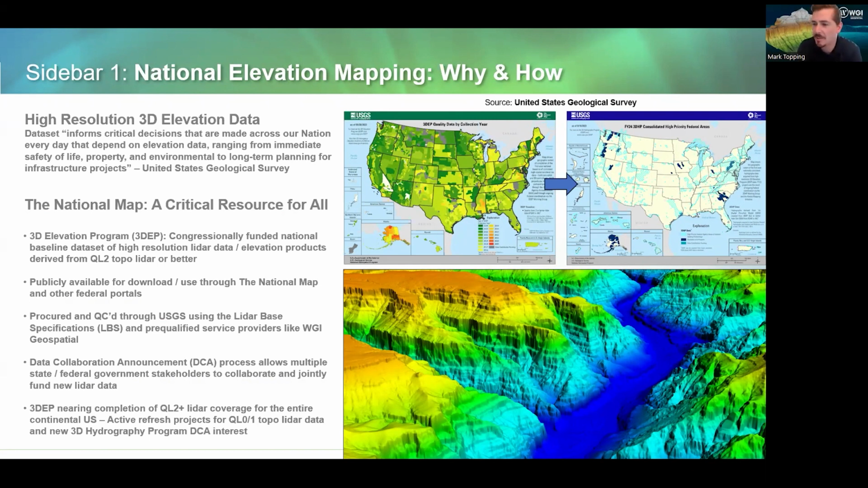Now, why is that useful? Why is that so important? I'm going to quote the United States Geological Survey, or USGS, who say that 3DEP data for the nation informs critical decisions that are made across our nation every day that depend on elevation data. This ranges from immediate safety of life, property, environmental, to long-term planning and infrastructure surveys.